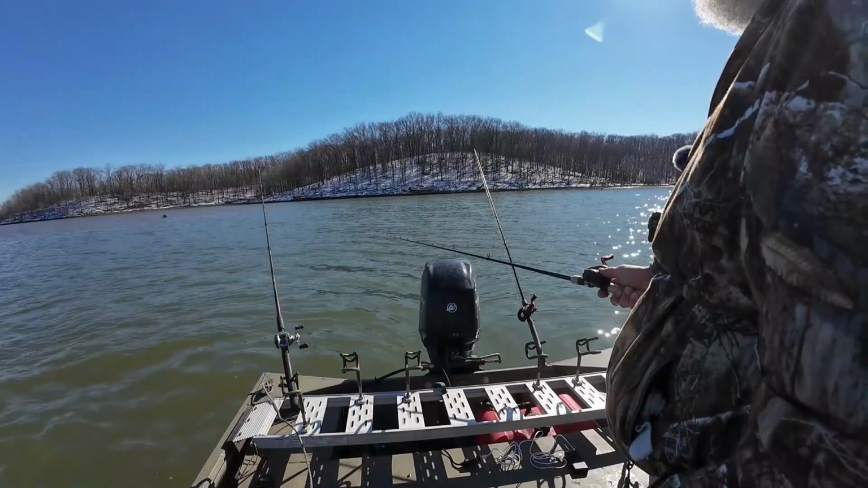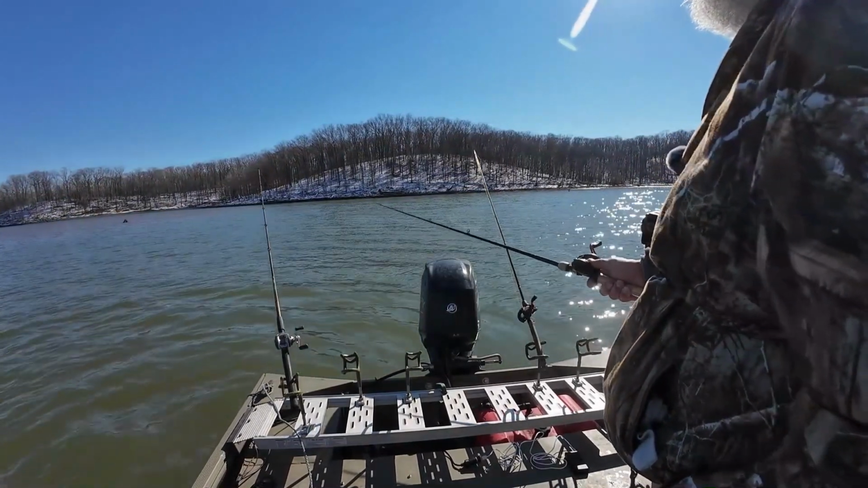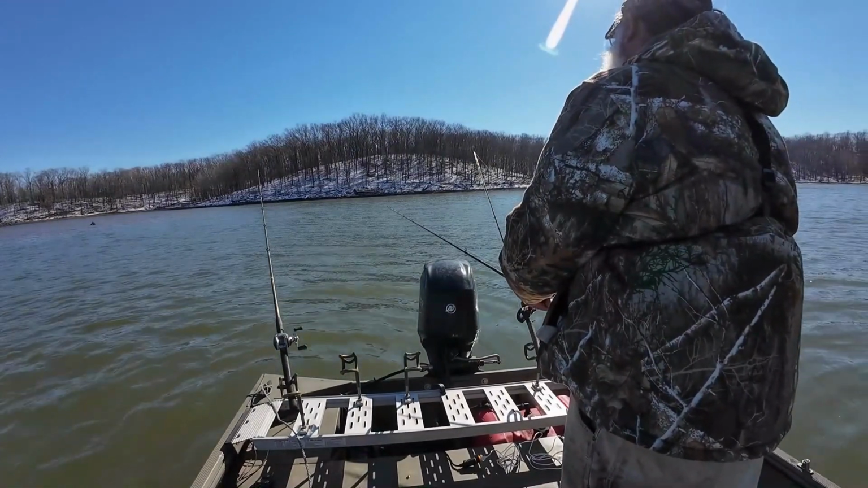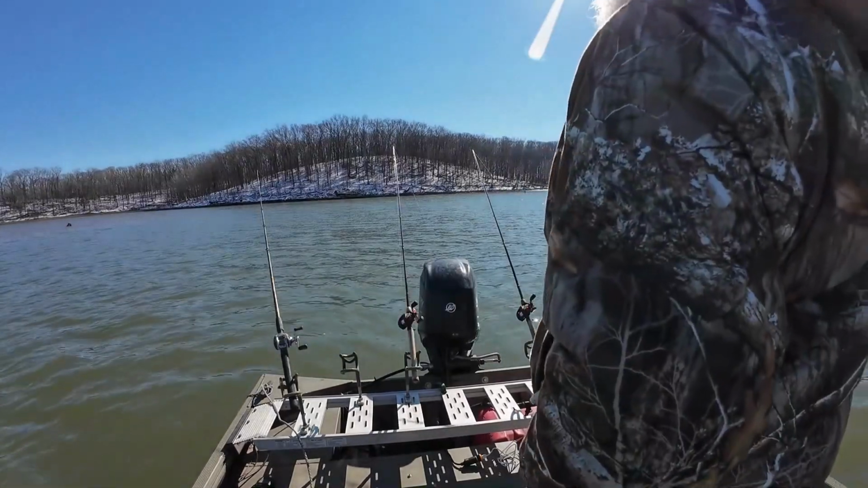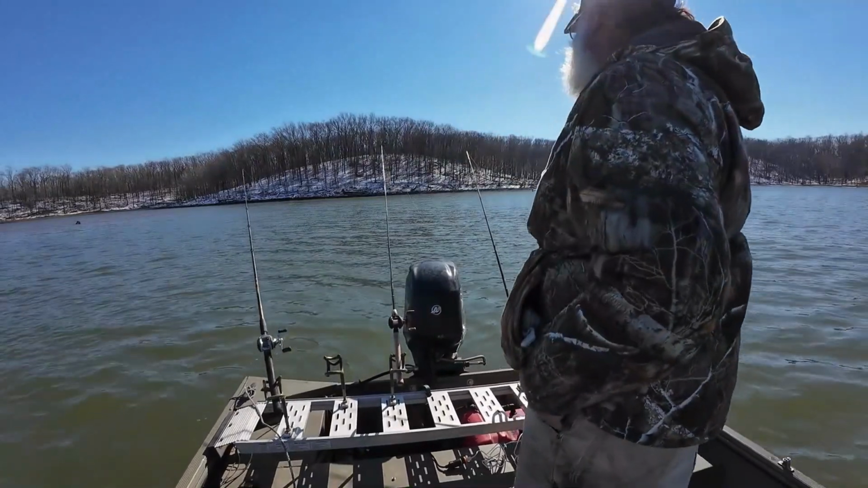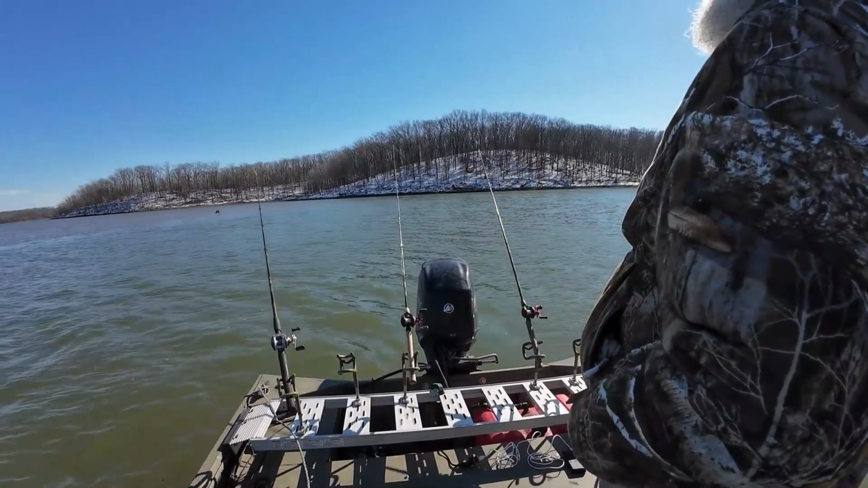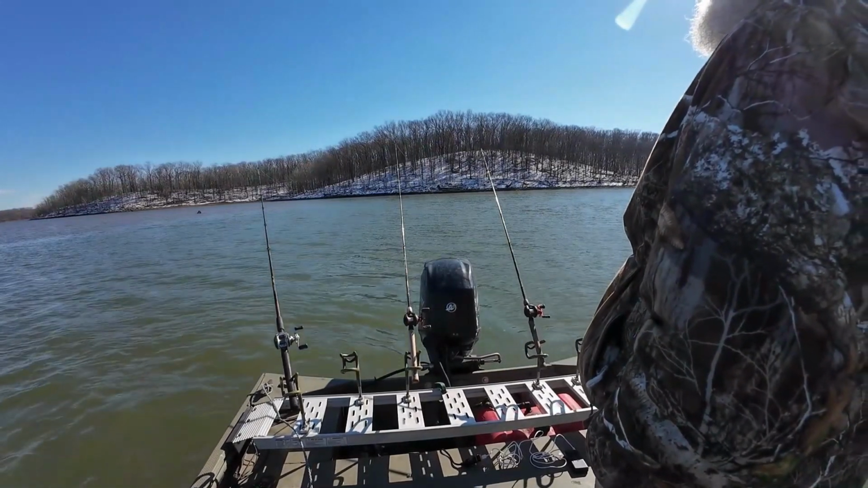Like I said, guys, you can do this in any lake in the country, or any lake that I've been to, if you just follow the shad. Same thing in rivers, same thing everywhere, just follow the shad. They was just spooked because the boat ran up through there and didn't bite for about 10 minutes.